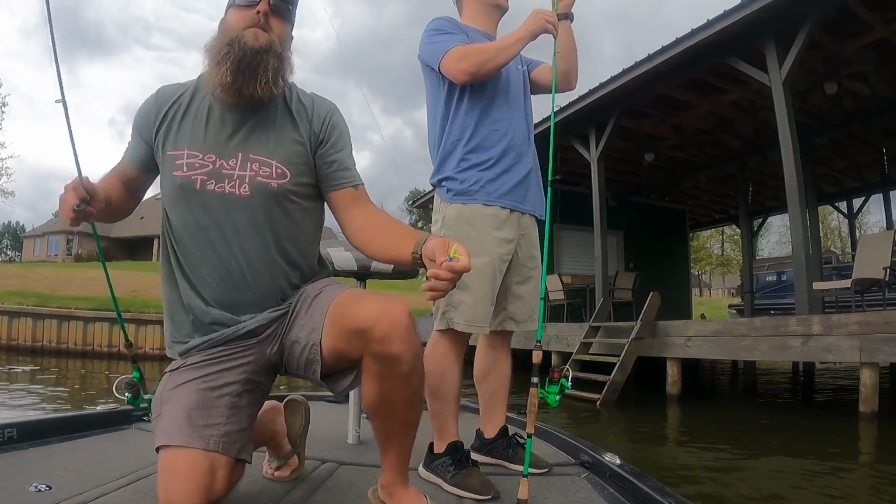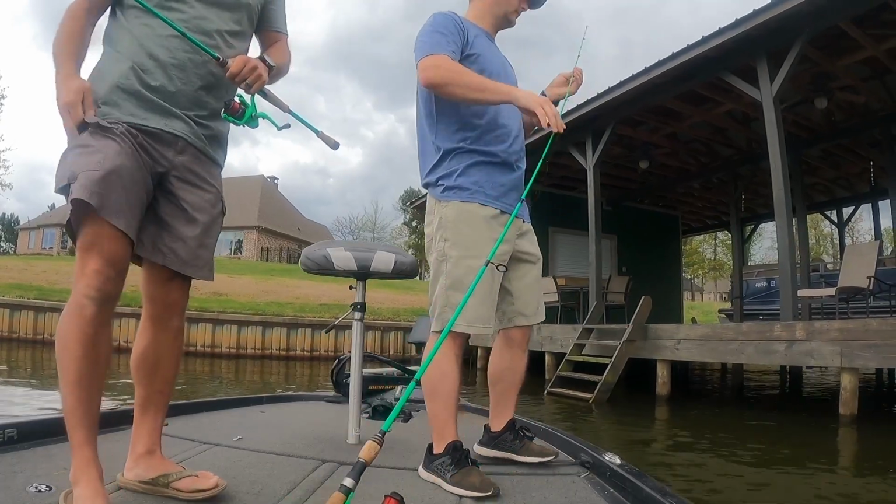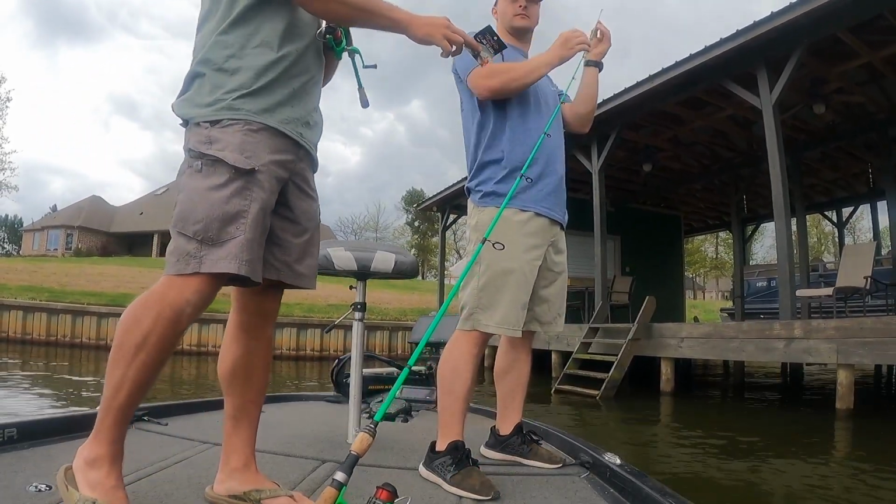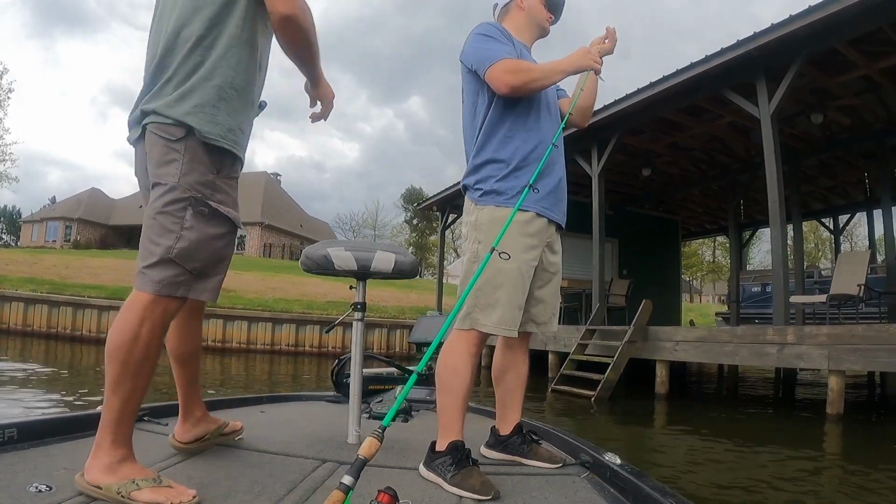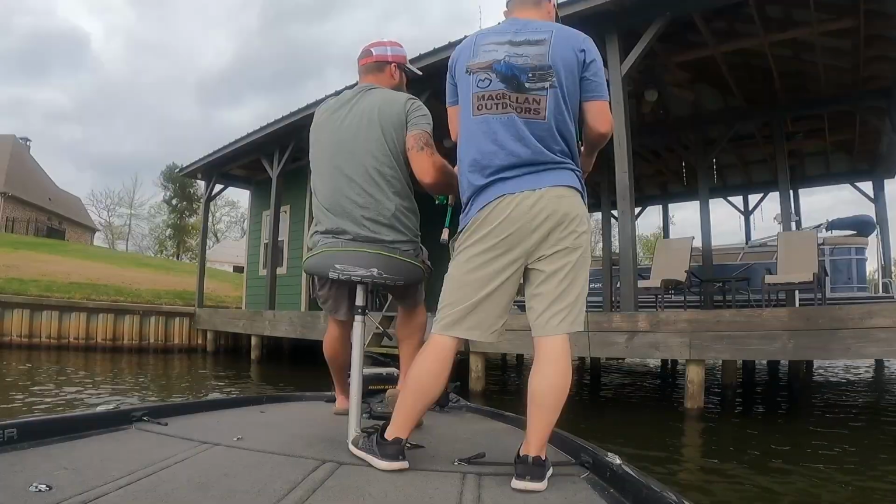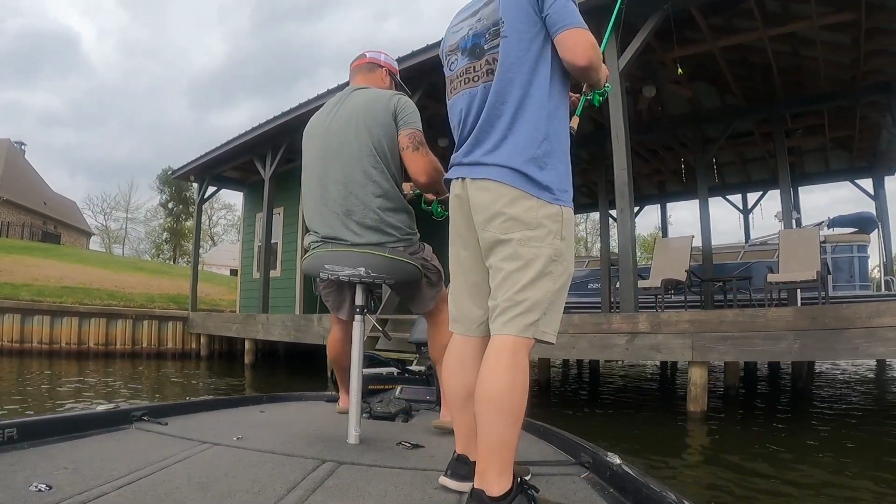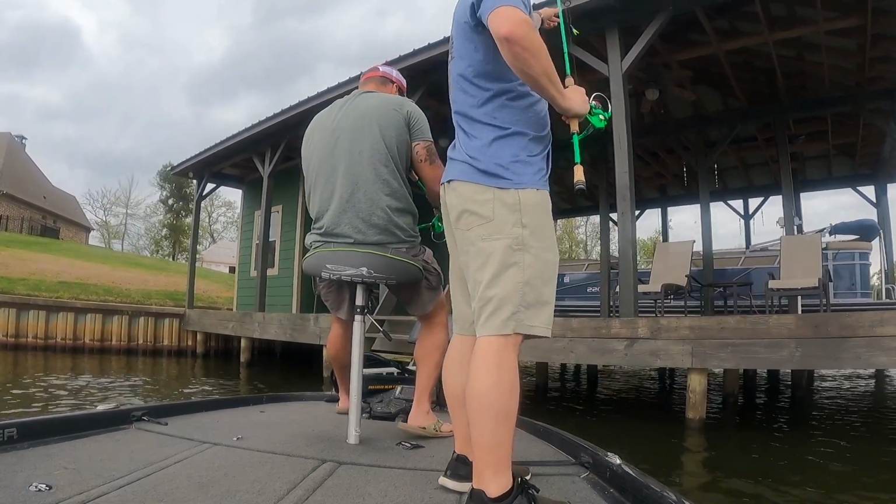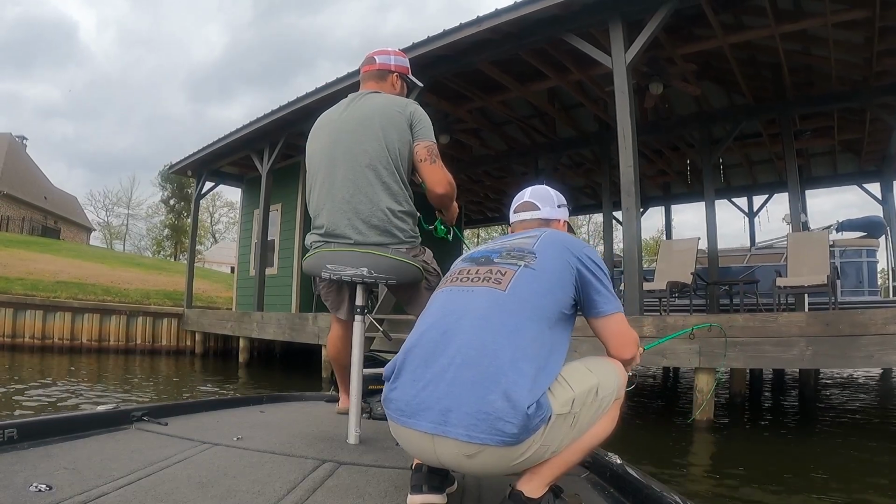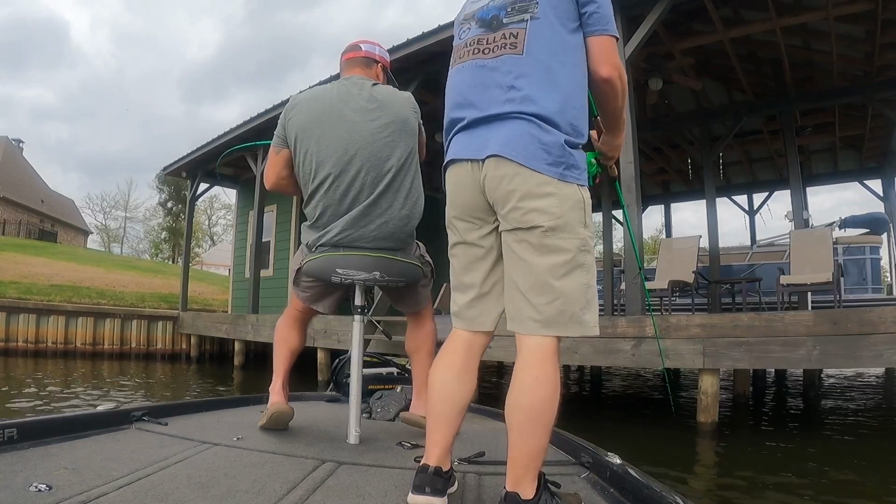Oh, I got that last one. That was a big fish. Yep. That came off mine. I saw him at the top. Oh, right at the edge of the dock. I think that did. Right, they're only on that thing. Oh, there he is. Oh, that's a good one.